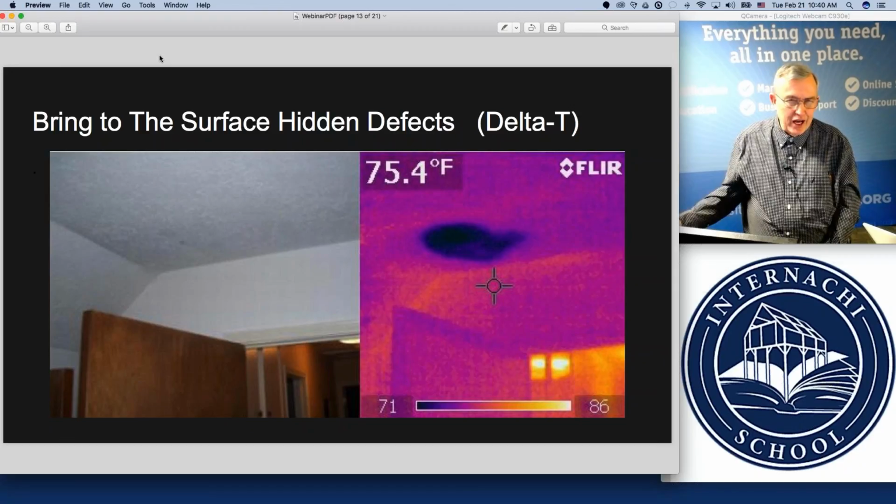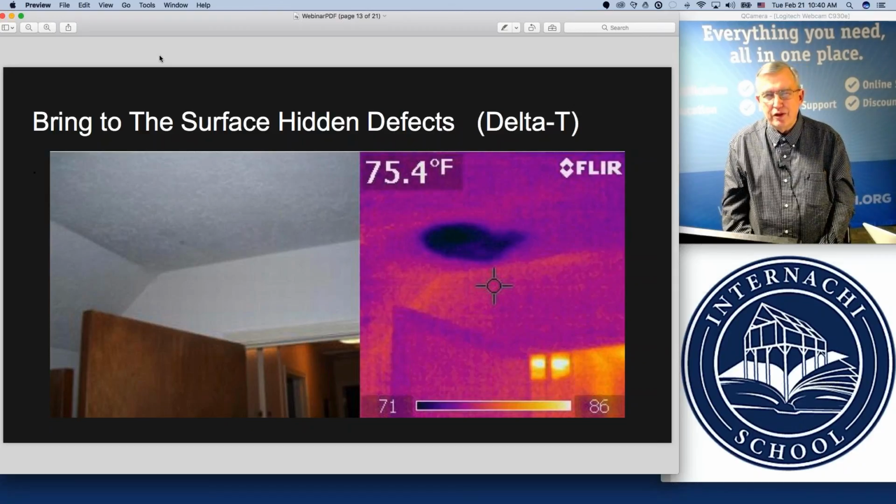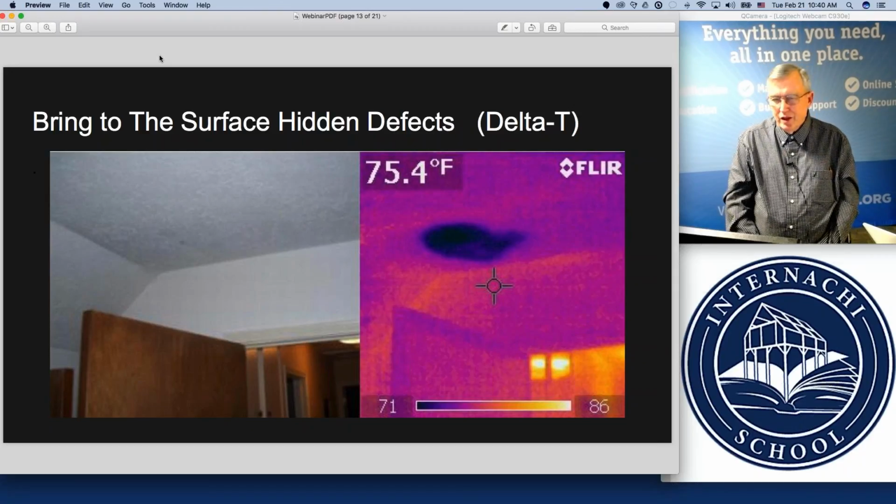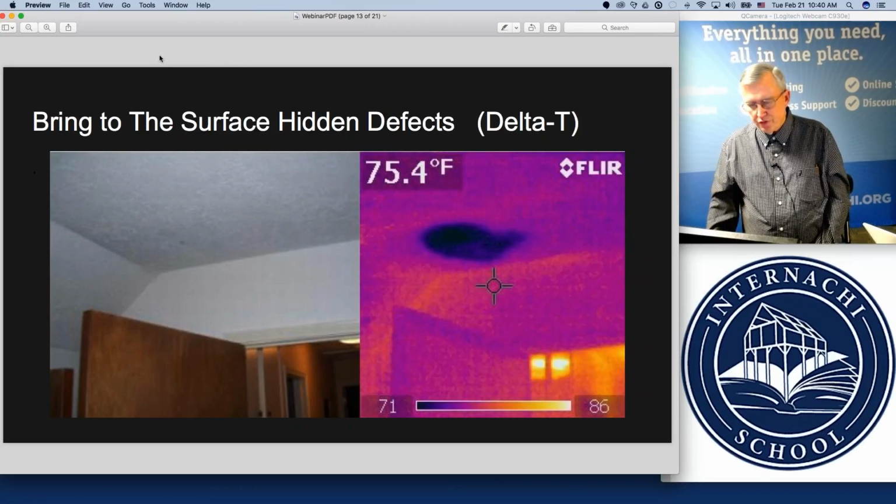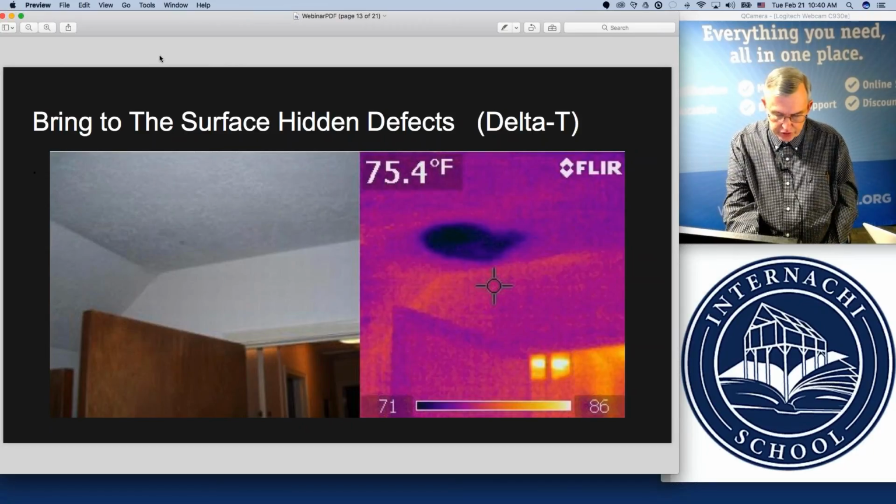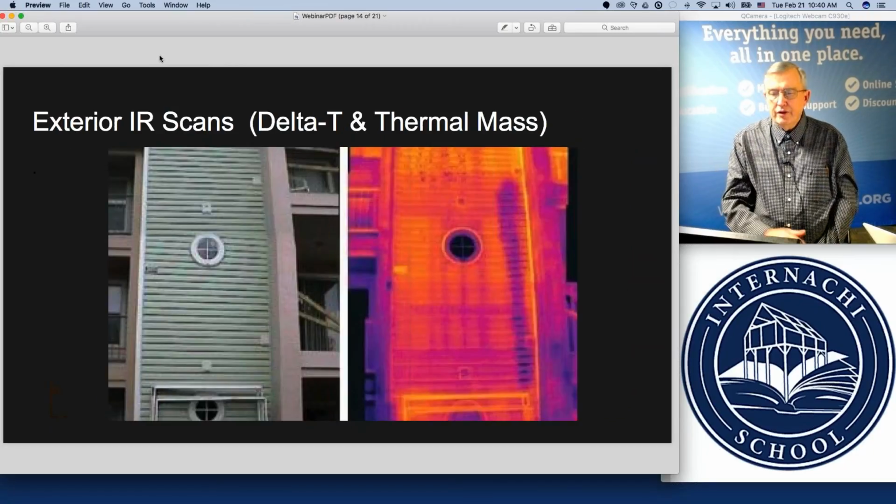When you go outside, now you're talking about a different ball game altogether, because you've got to correspond your efforts in thermal imaging with what Mother Nature throws at you. So let's go to the next slide.